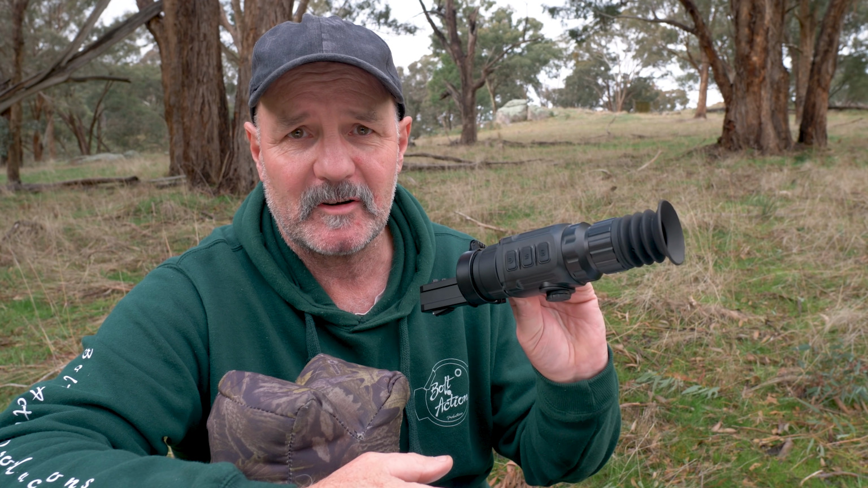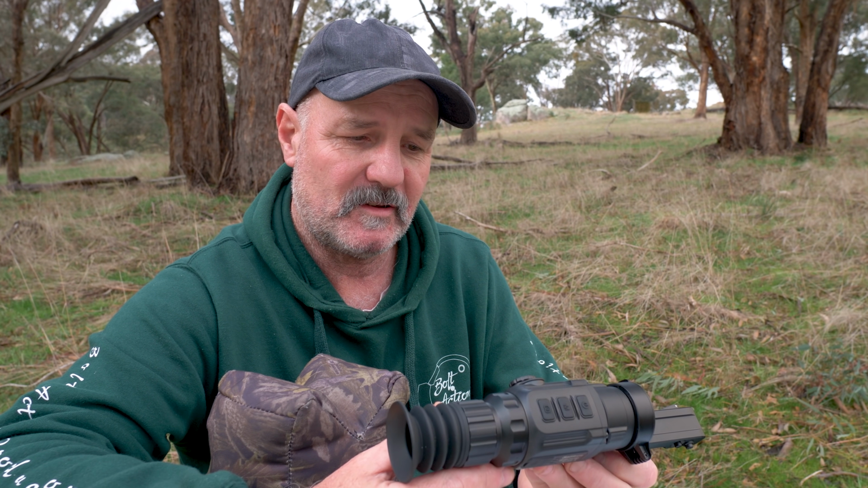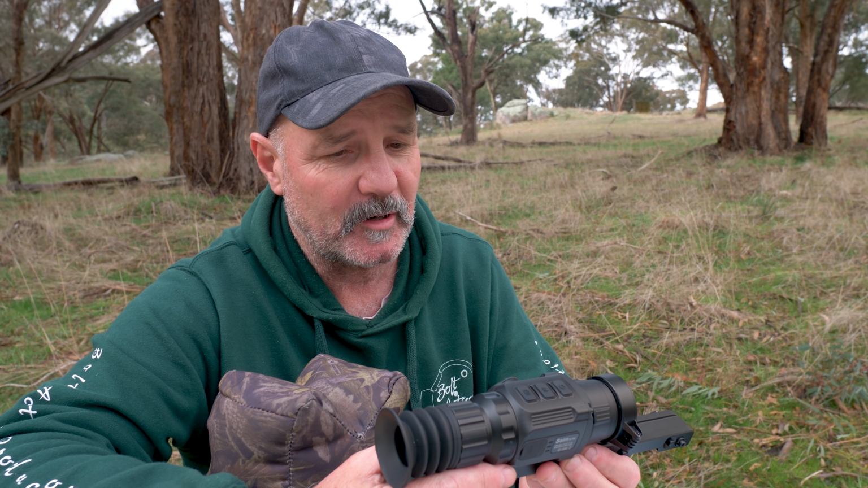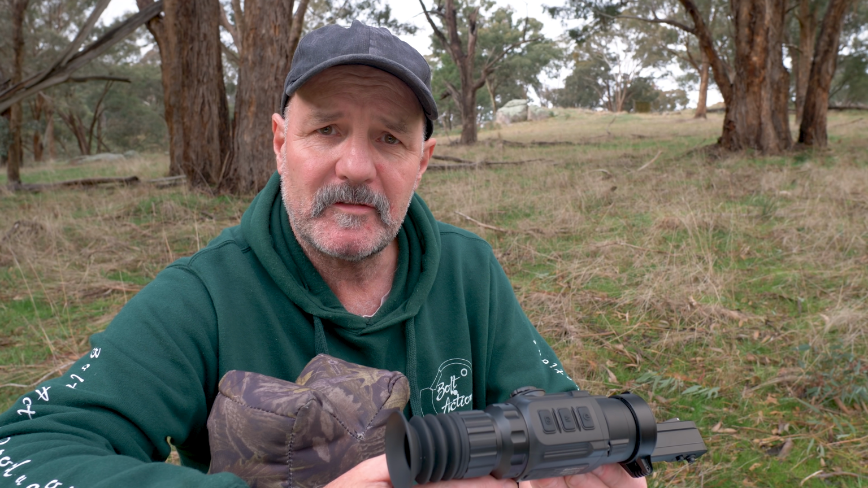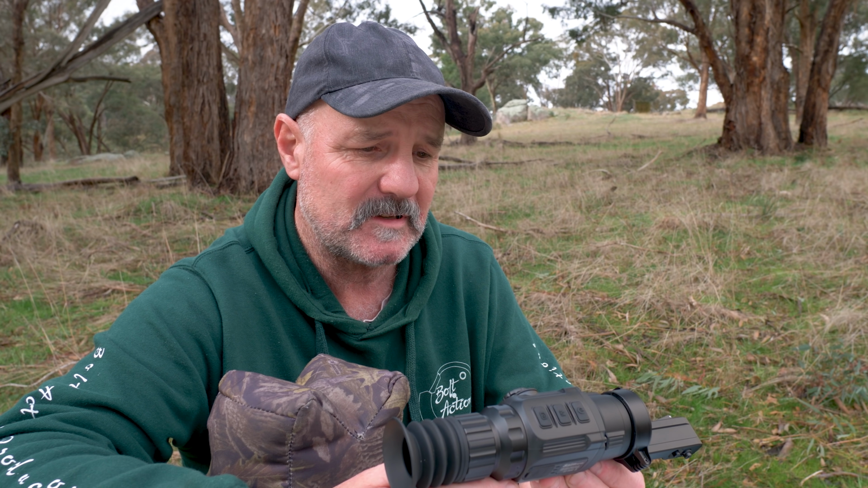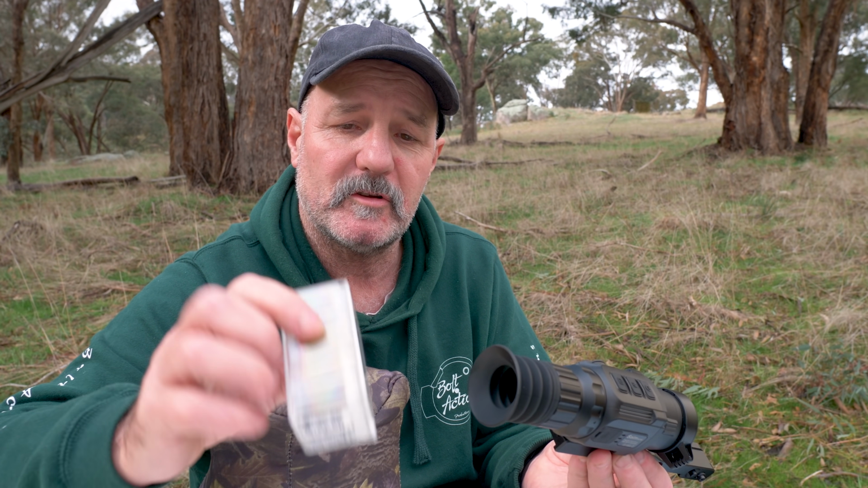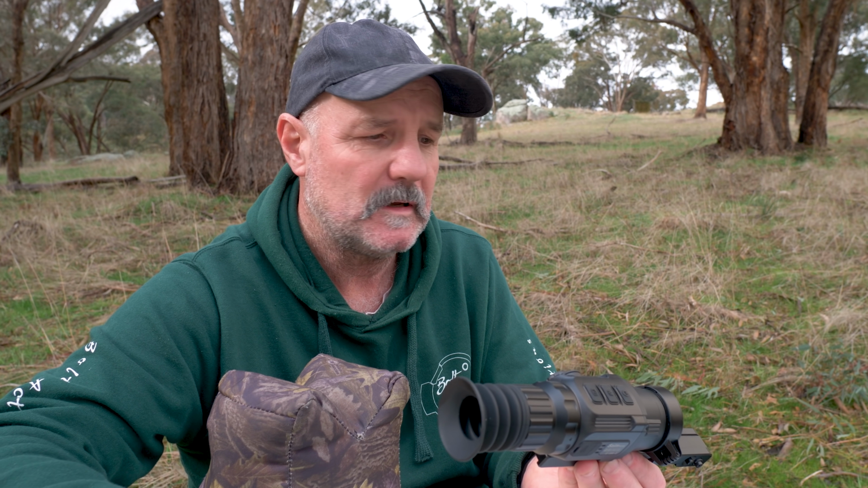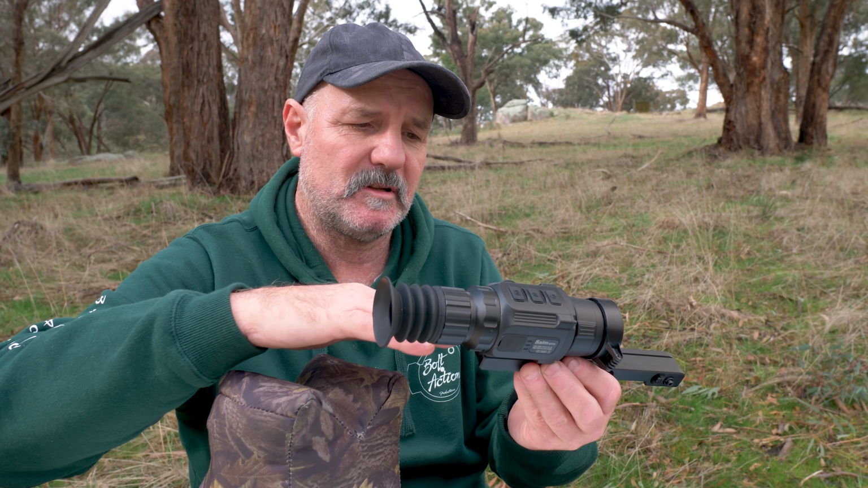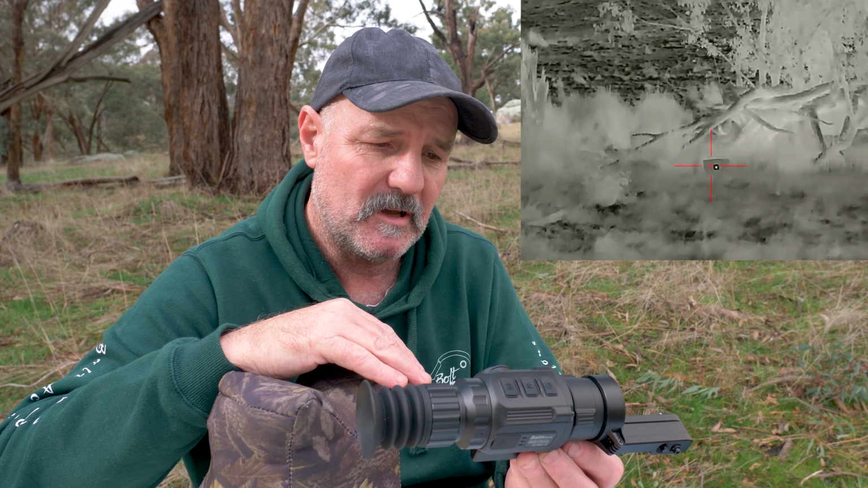Going into the dark, I'm going to switch back to this little SCT35 infrared, and so far I've been quite impressed with this. It's far from a top end unit, but it's far from a bottom end unit as well. Easy enough to adjust to sight in, and I'm pretty happy with where that's heading now at 50 yards, about half an inch high. I'm actually going to try these little Remington 33 grains tonight.